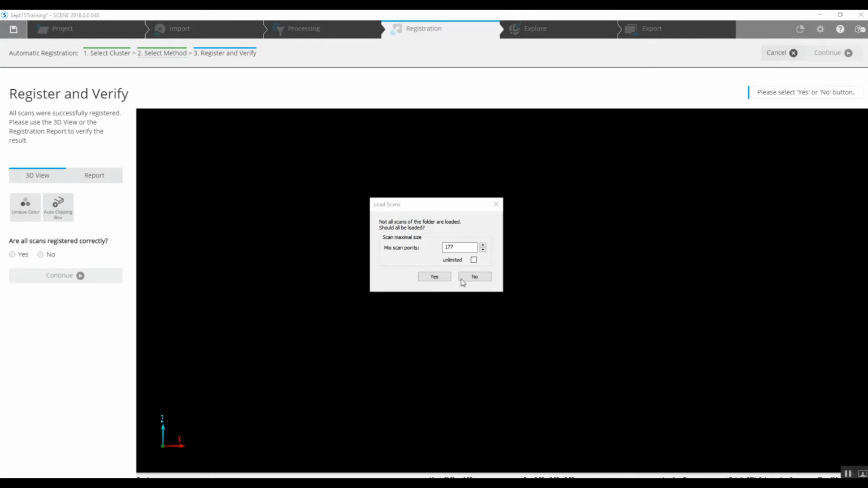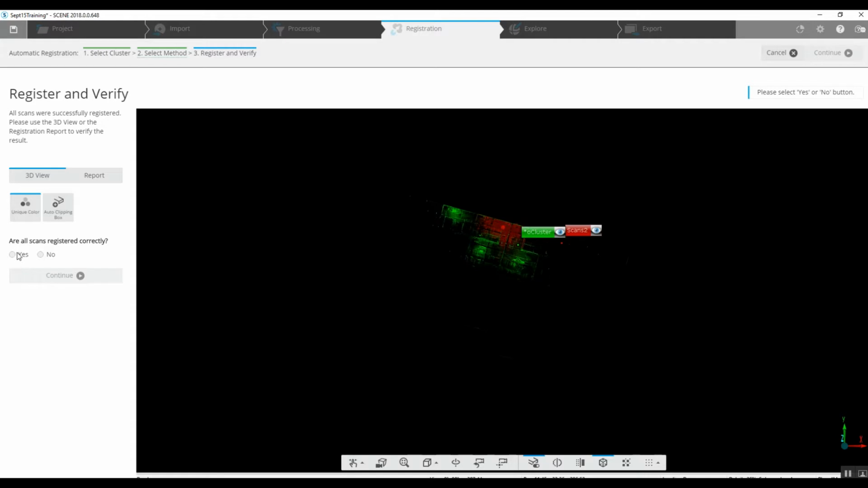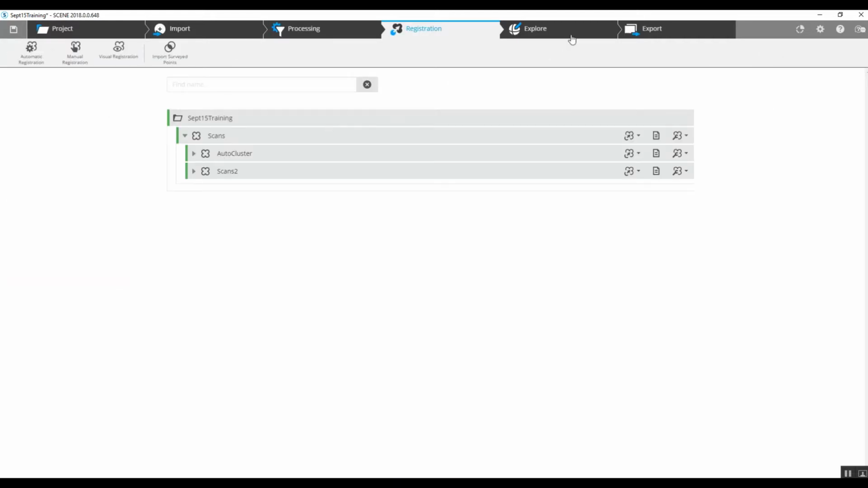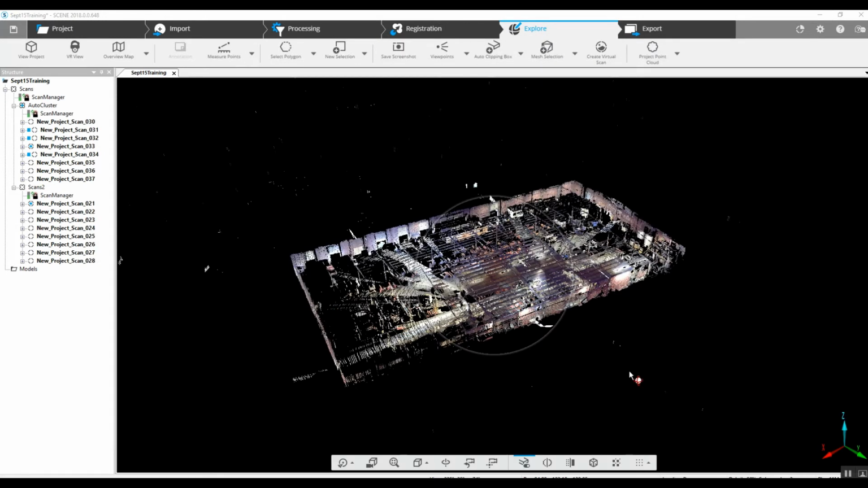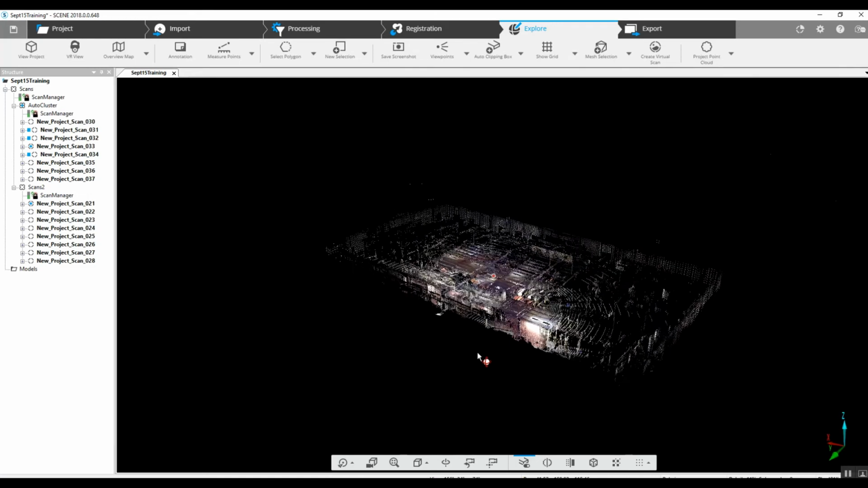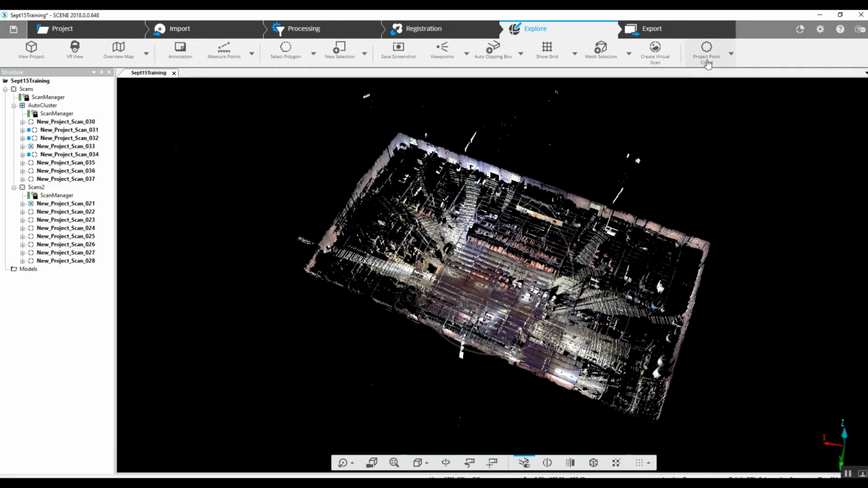Our clusters look as though, yep, they've come together just fine. We'll say yes, as they're registered correctly, and jump into our Explore page to see how it looks. Now that we know that it's come together, we can go ahead and create Project Point Cloud.